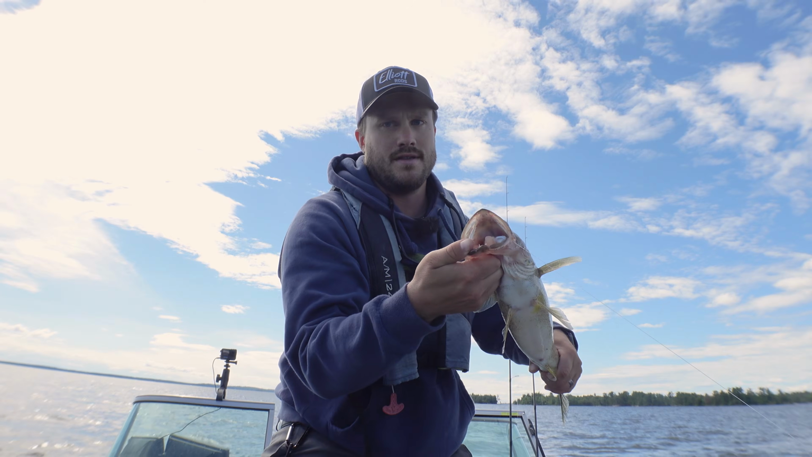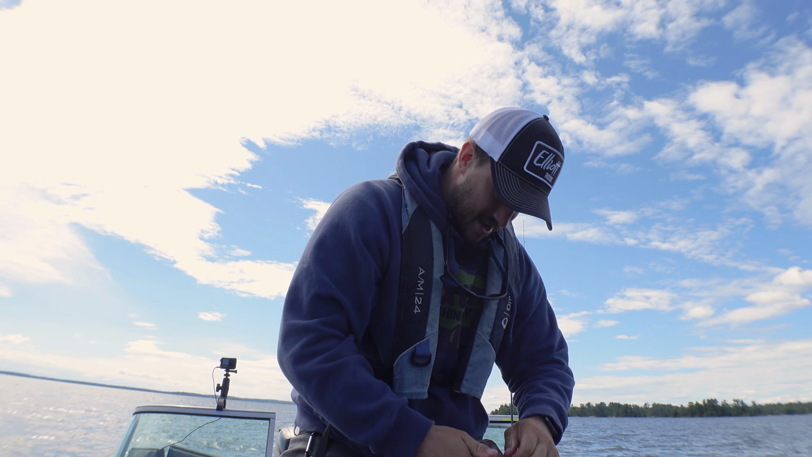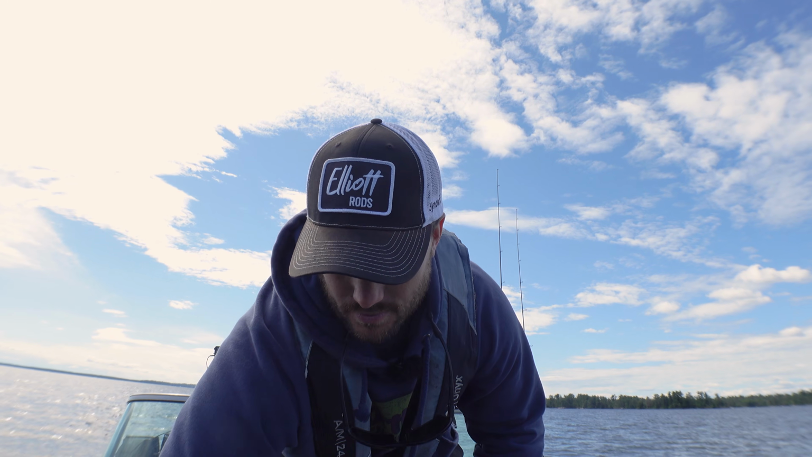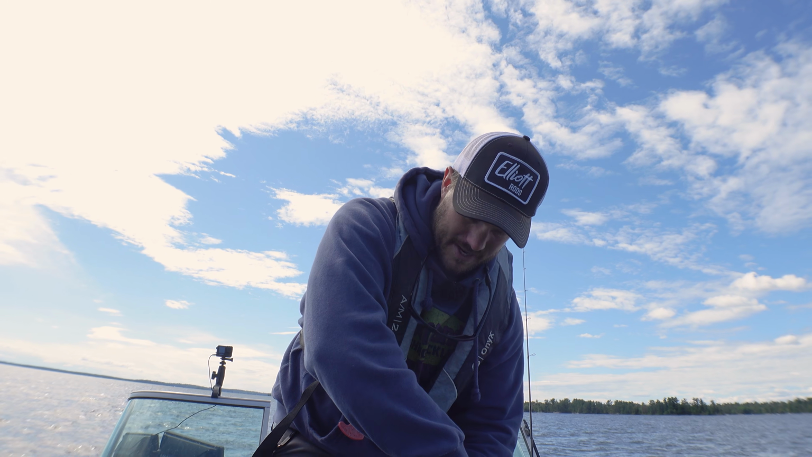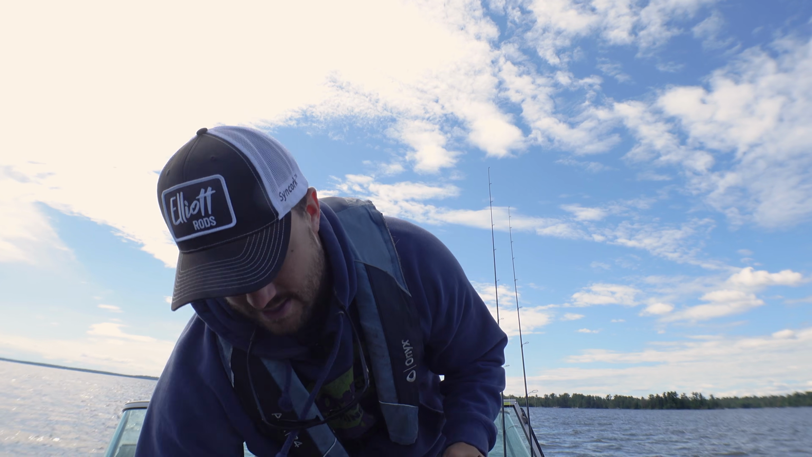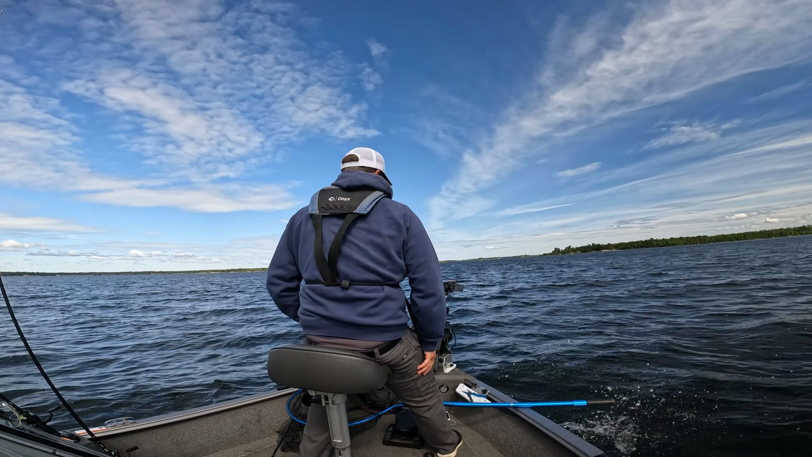Oh, there we go. Another Smeltinator jig and paddle shad down the hatch. Oh, I'm so glad that they came out with this 4-incher. I like these 4 or 5-inch baits when I'm throwing these things. Something to really grab their attention, kind of separate it from all the other bait that's down there.